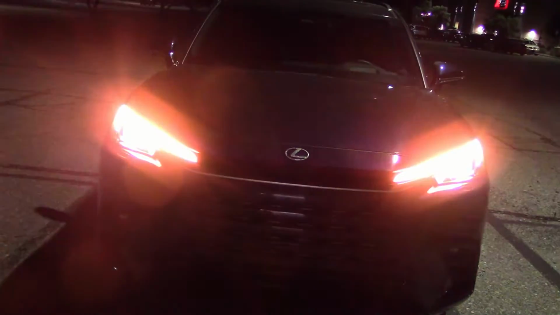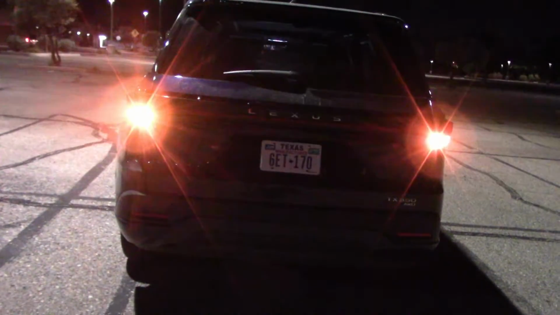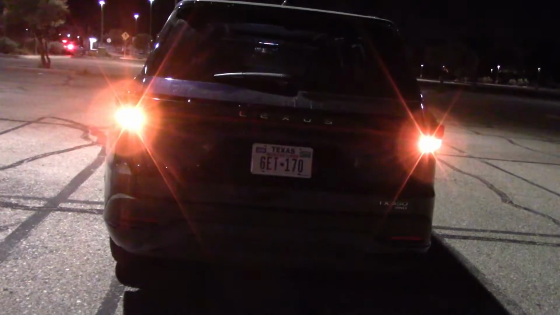Very bright. And brighter if you turn the headlights off. These are very, very strong, reflecting off the sign way down the street. And of course, easier to see with the taillights off.